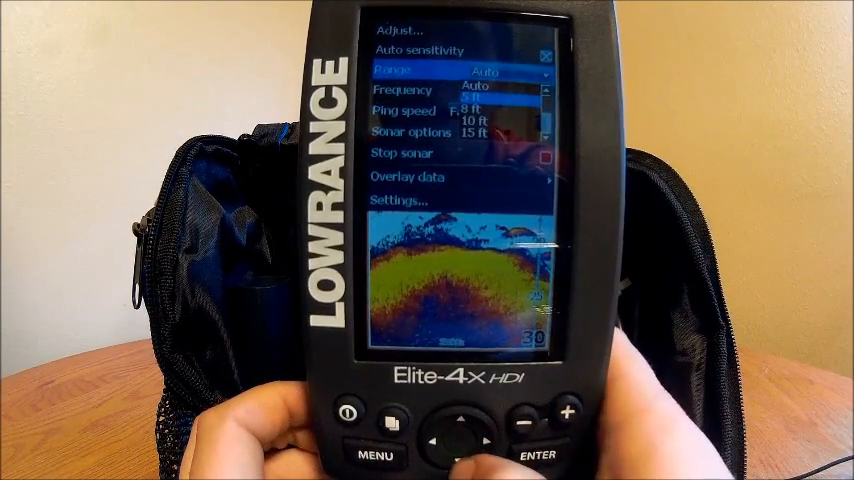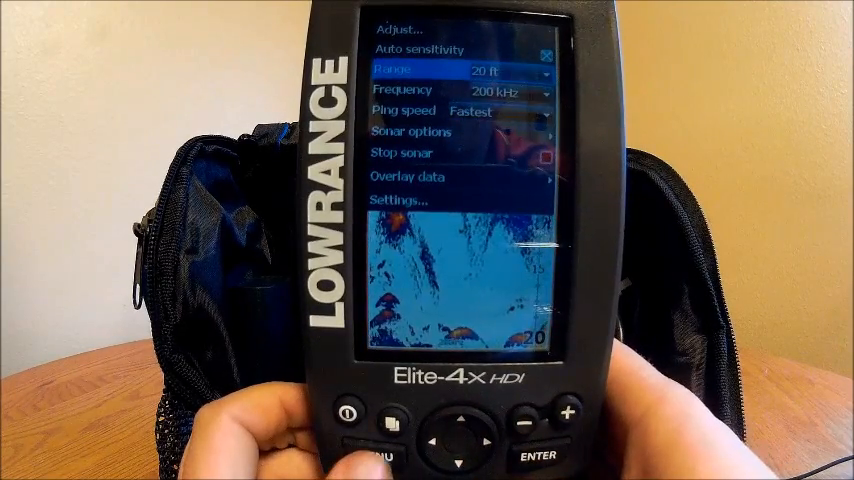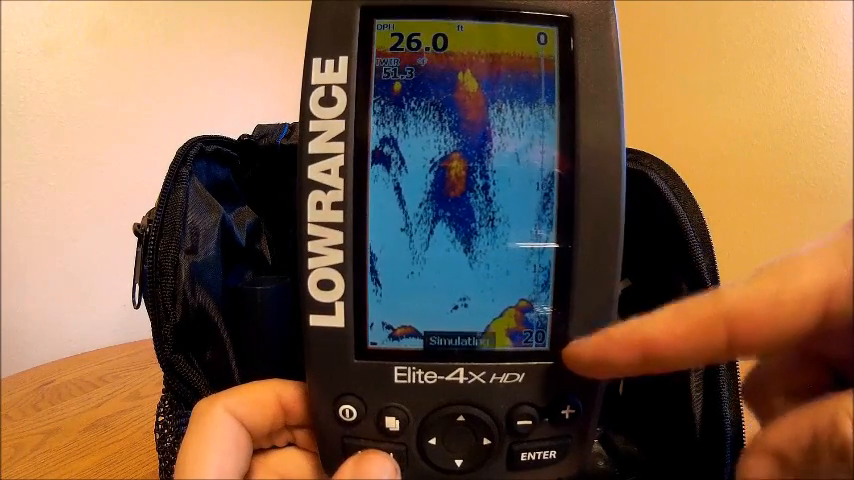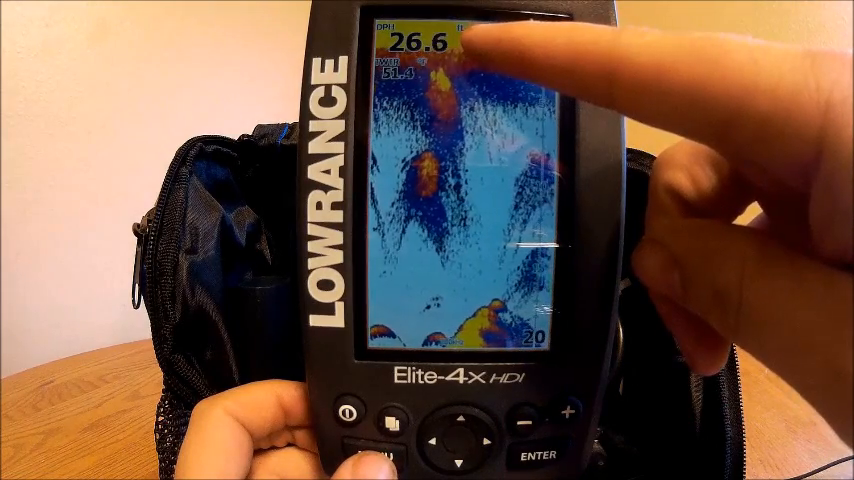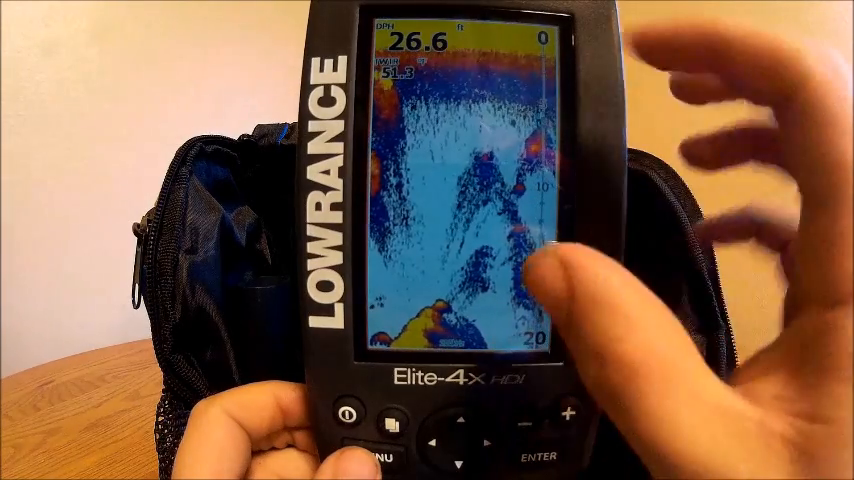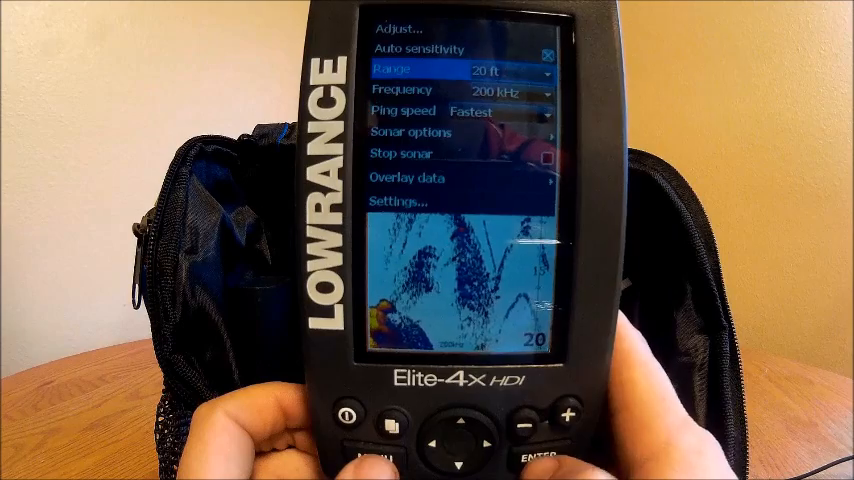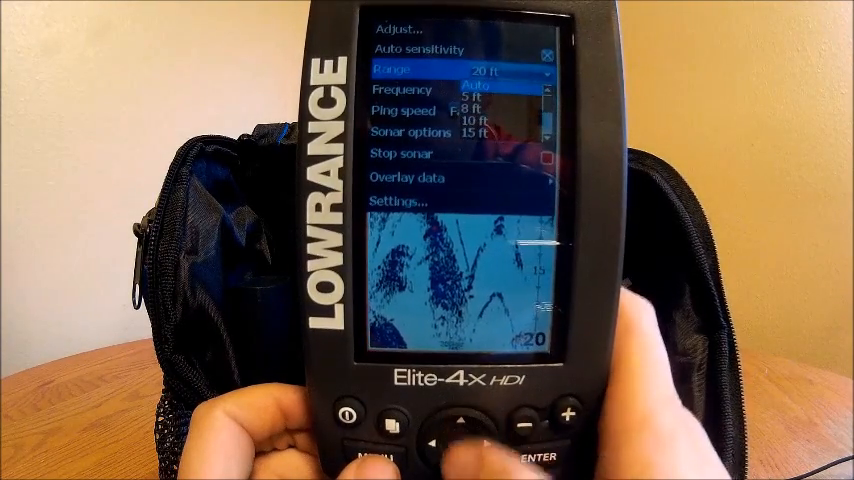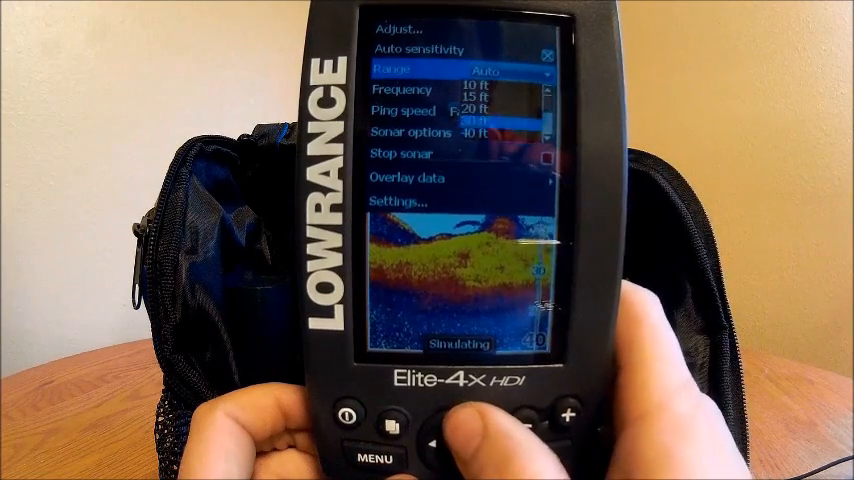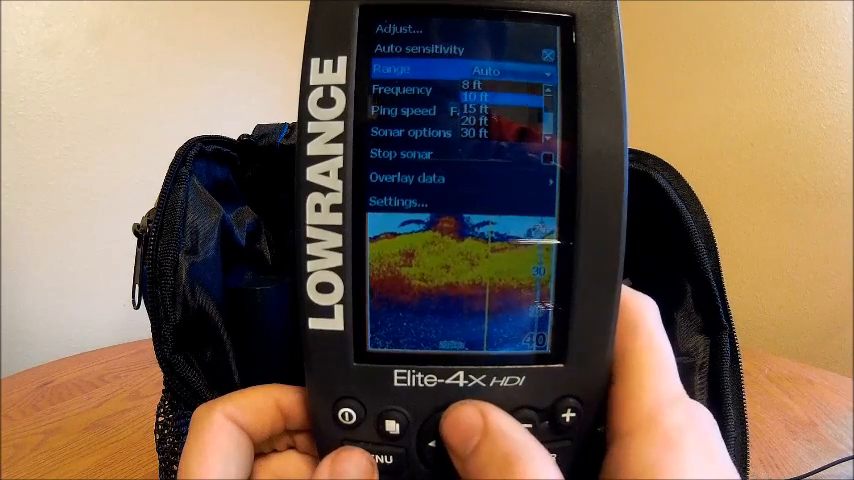Range, auto. If I know I'm ice fishing in a certain depth of water, say I'm ice fishing at 15 foot, I'll set it to 20 foot, and it'll automatically lock in my bottom at 20 foot. For trolling, this isn't going to work very well because you might go from 10 foot of water to 30 foot of water, so either you'll have a really short water column or not show a bottom whatsoever. So for trolling, probably just leave it on auto. But for ice fishing, it works better if you know how deep your water is to just set it, because you're going to be stationary anyway.